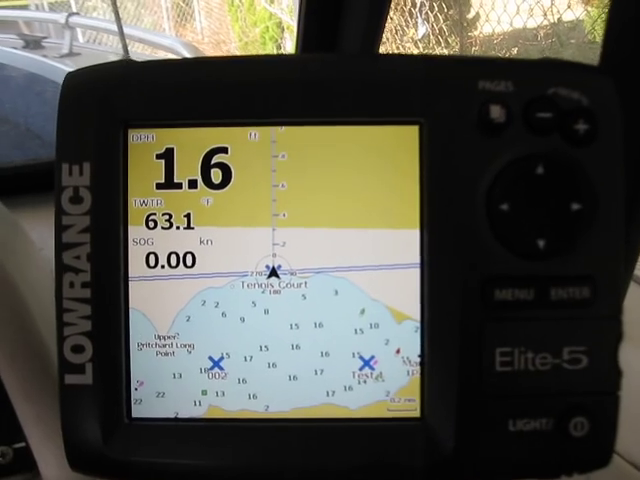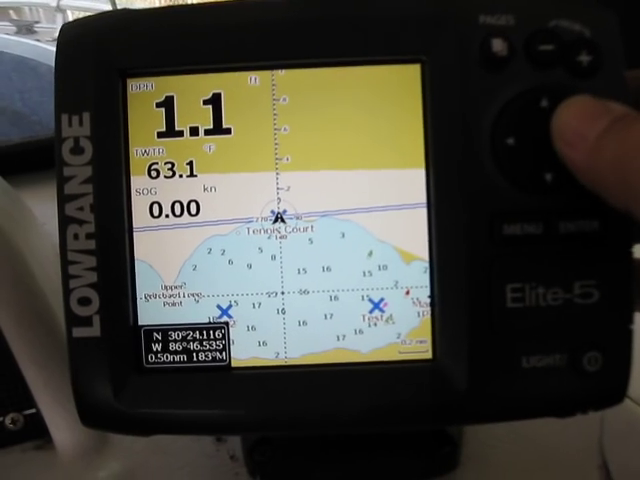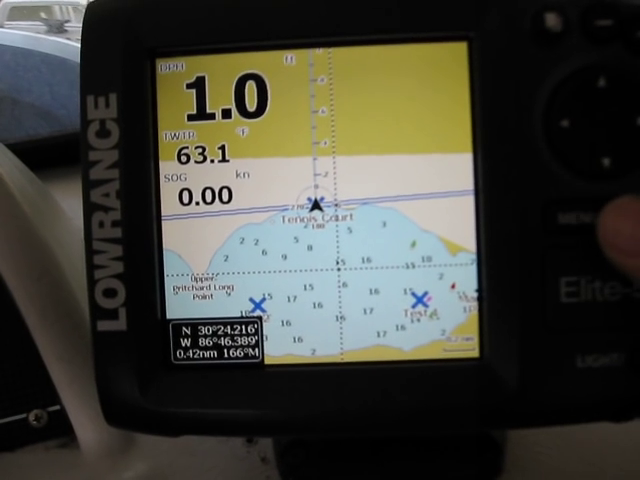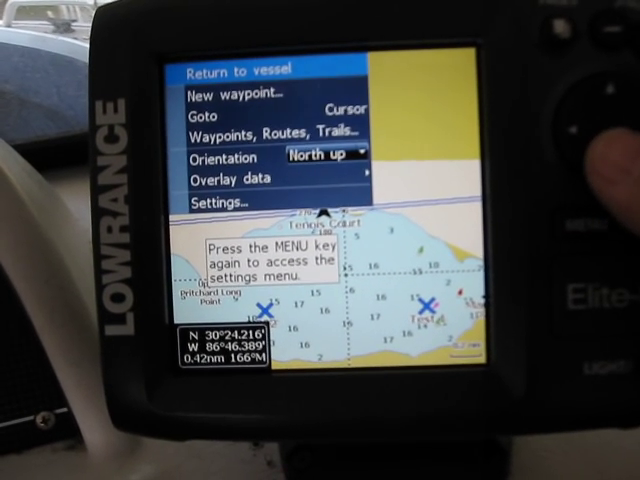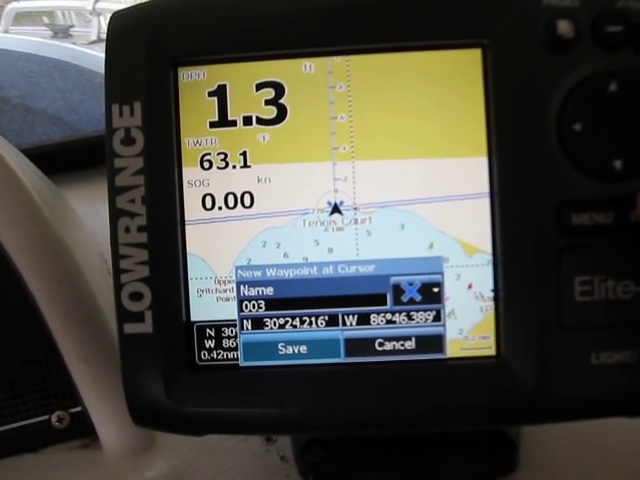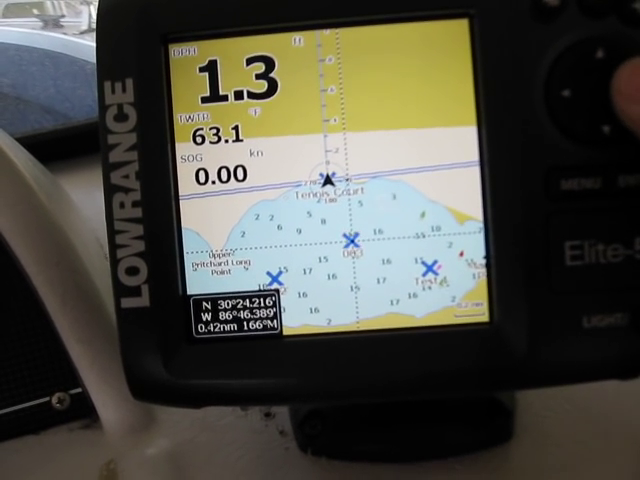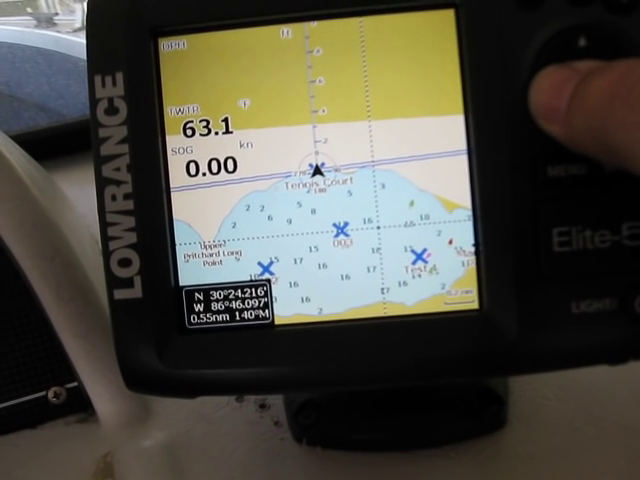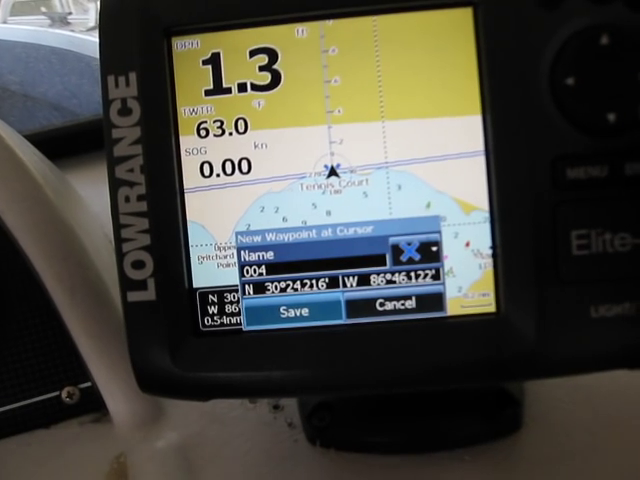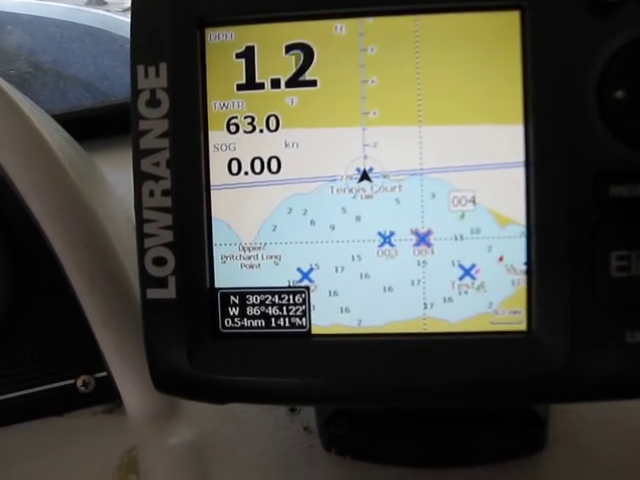One of the things I would like to be able to do with it, and I hadn't figured out how, is if I had 2 points. Come down and say we've made a point right here, and I hit menu on that point, new waypoint. If I hit enter there, there it is, a waypoint at the cursor, and I want to save it. And there, that's a waypoint. And then I move it over to another point, and I hit right there, new waypoint. There it is. I want to save that one, save it at the cursor. There it is. I've got 2 waypoints.